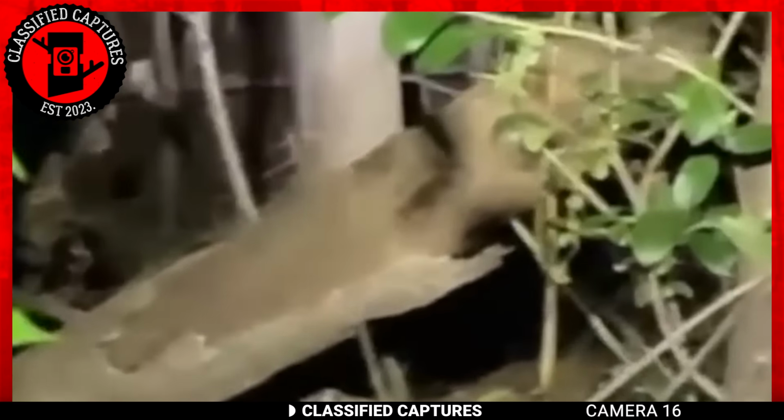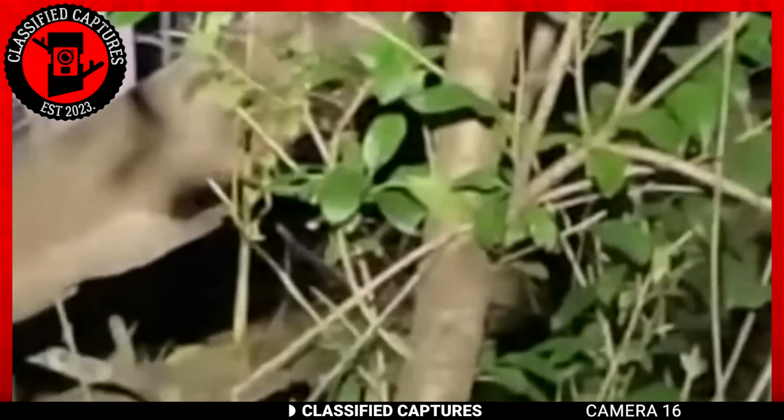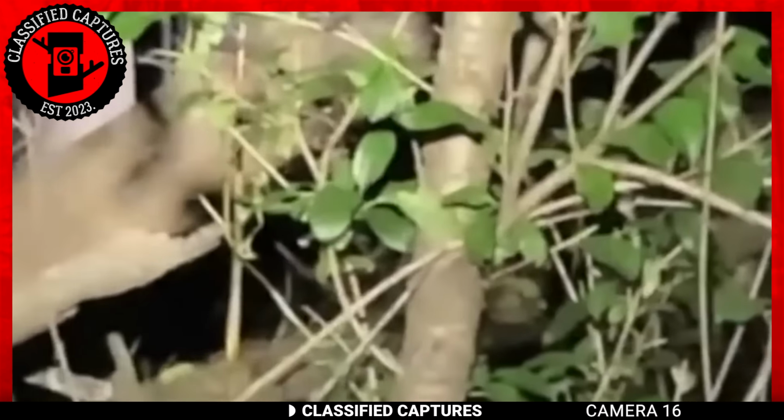Venturing into the woods under the shroud of mysterious noises is an adventure not many would willingly embark upon. However, this group of friends proved to be brave and inquisitive souls.